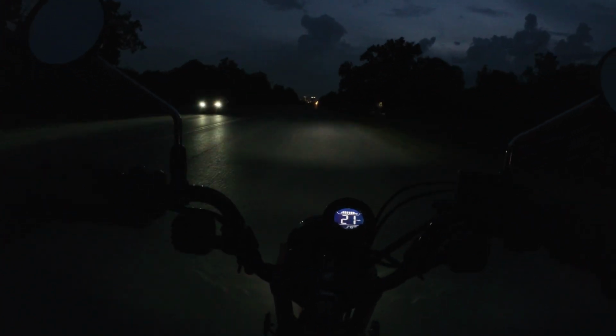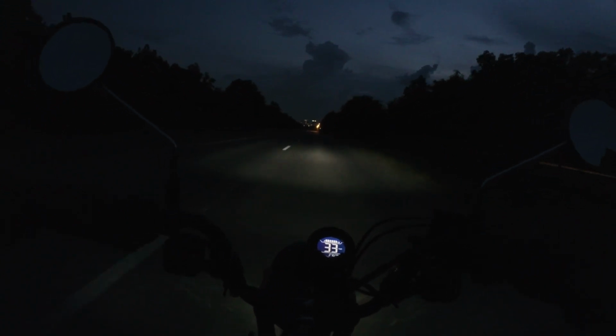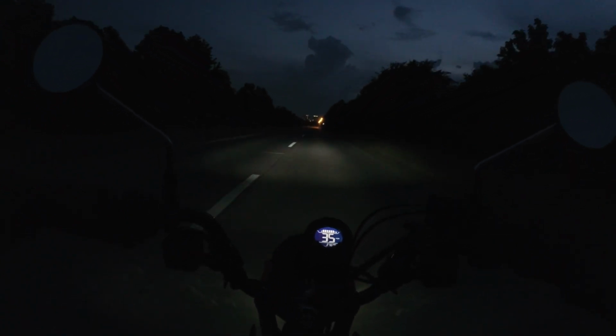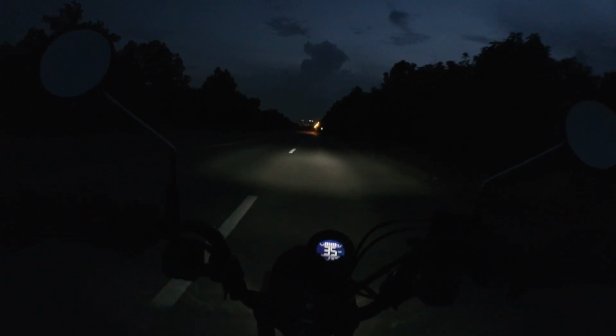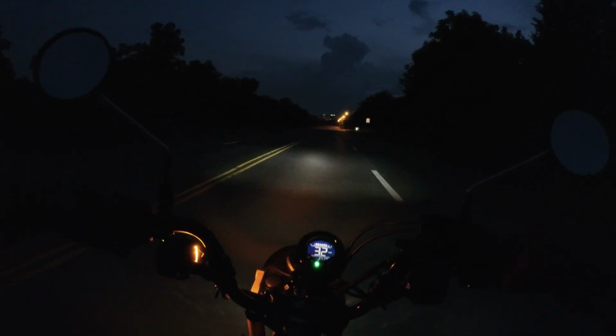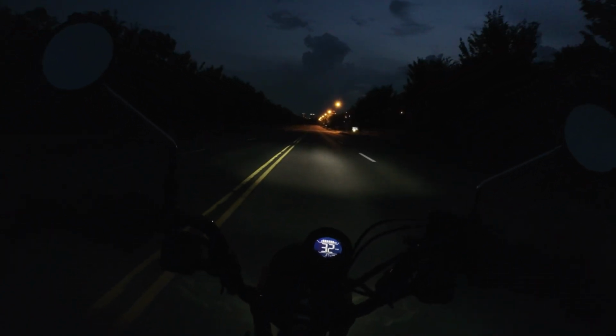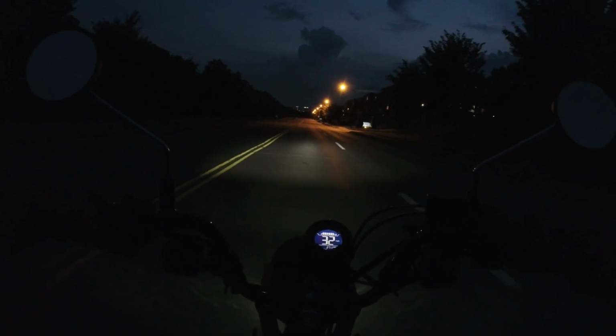Well, that train is still blocking things, so I will go and take an alternate route. There are a lot of bugs flying here because I'm seeing some hit my helmet. Hopefully they're not getting on the camera lens.